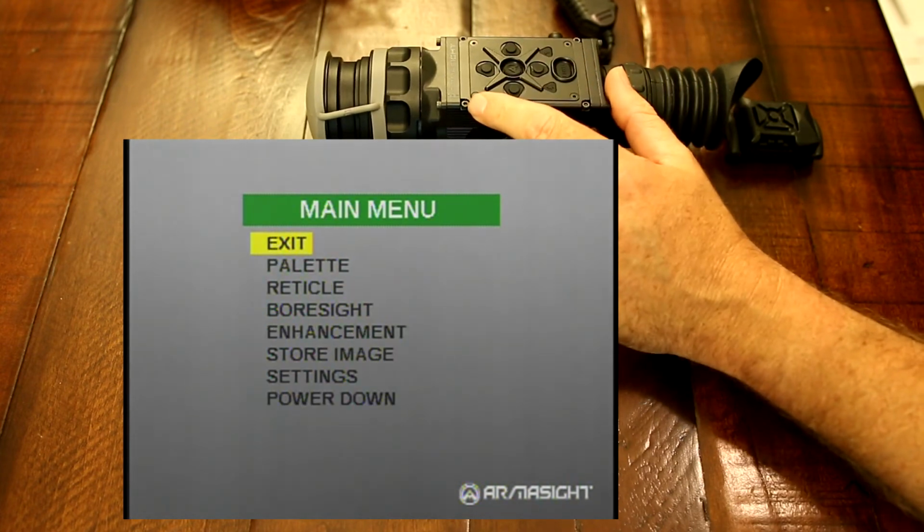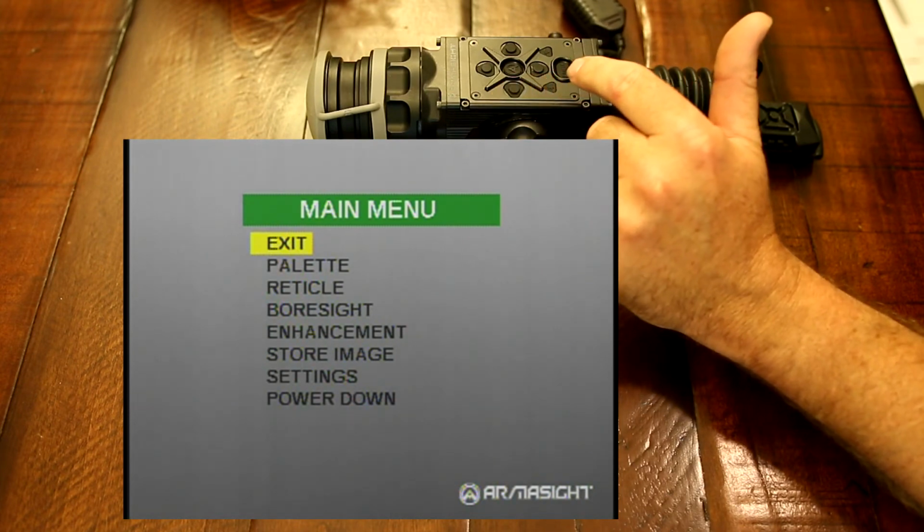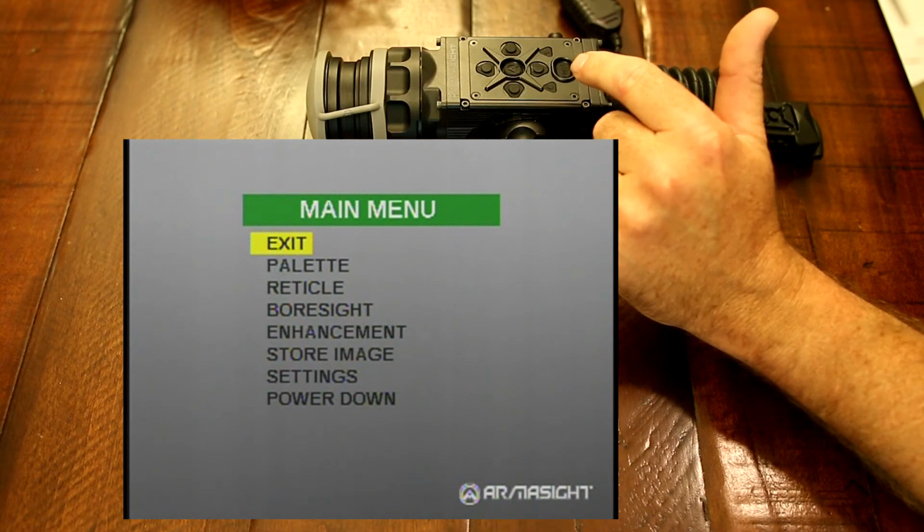So that's all your menu and all the new enhancements on the Pro line. So now we'll go into some actual video through the scope.